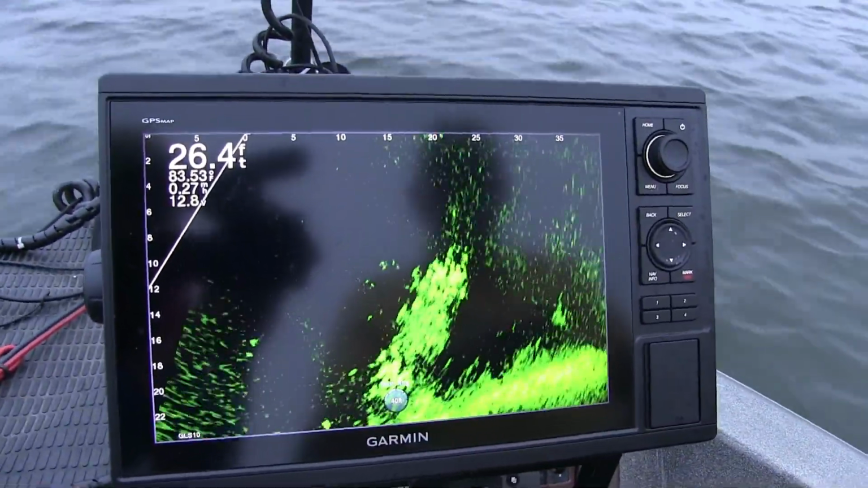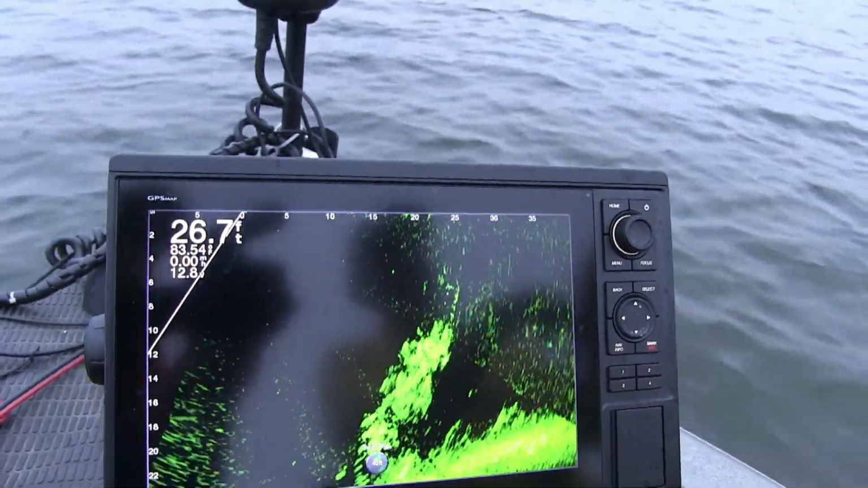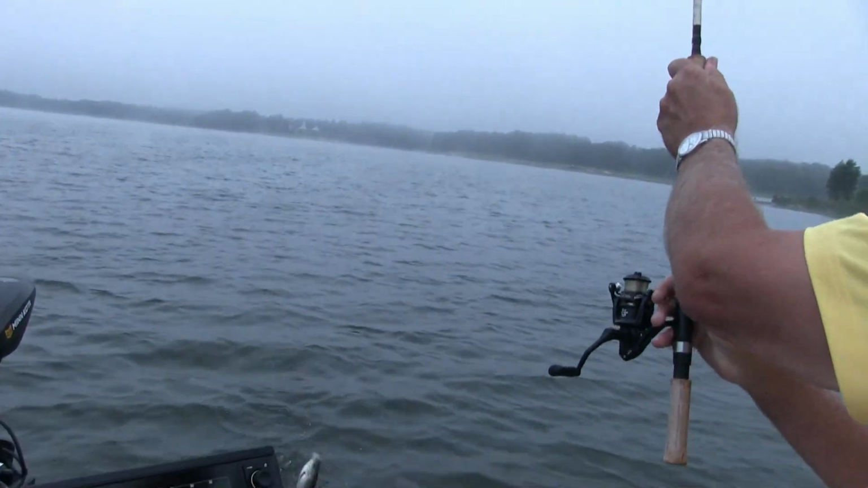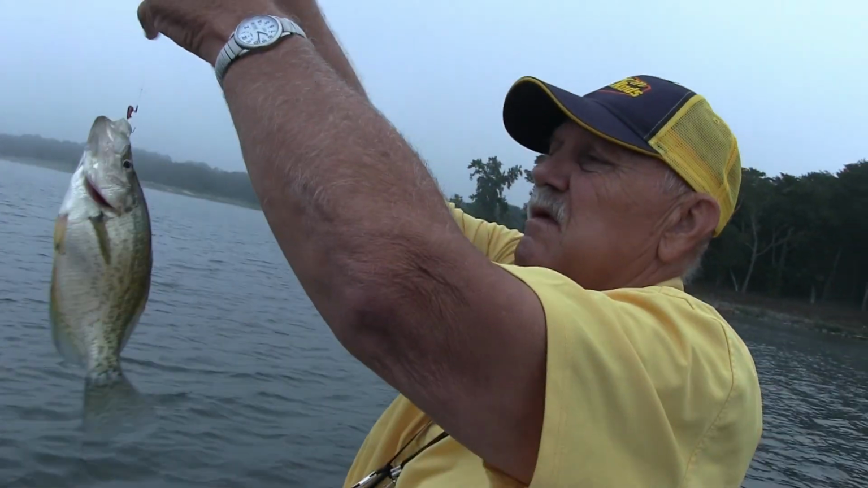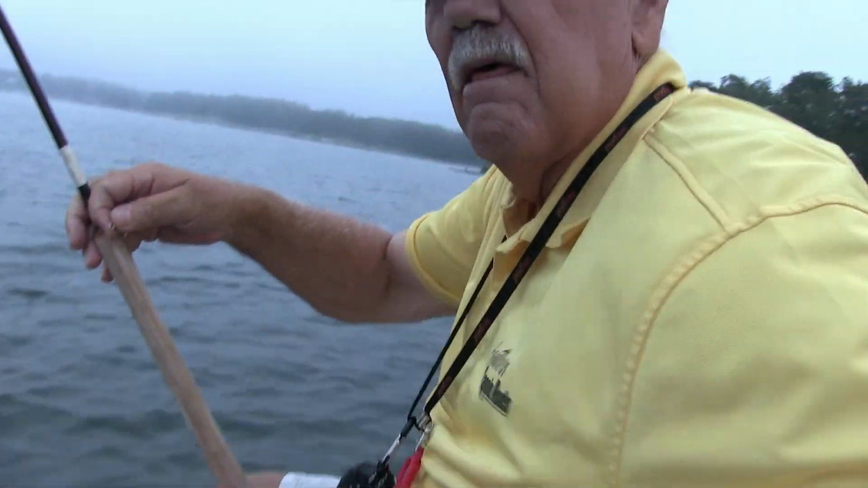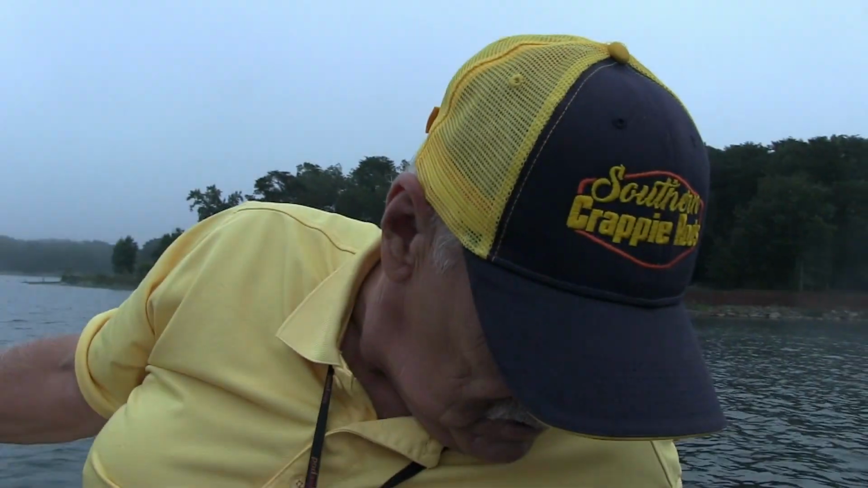And the wind's got me again. There he is. Coming up. Hey, just a little old fish, but like I said, we're just trying to do a video. You can use minnows or jigs.